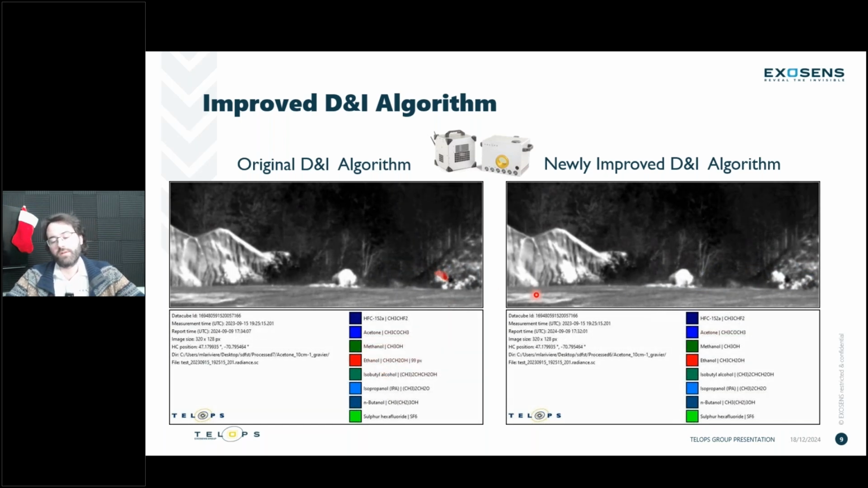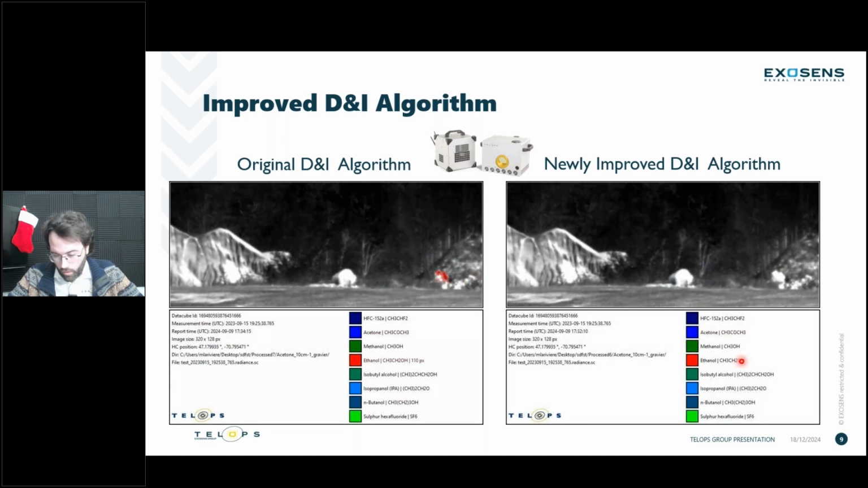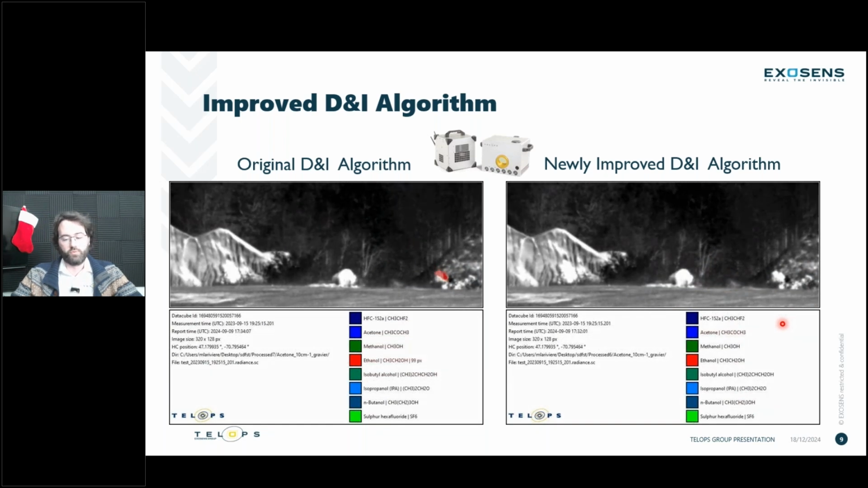But with the new algorithm, we have a very discrete and singular detection of gases, even when you're asking the algorithm to look for all those gases in the list. The new algorithm is able to identify that single gas, which we know is acetone in this case, and not create any false positives.